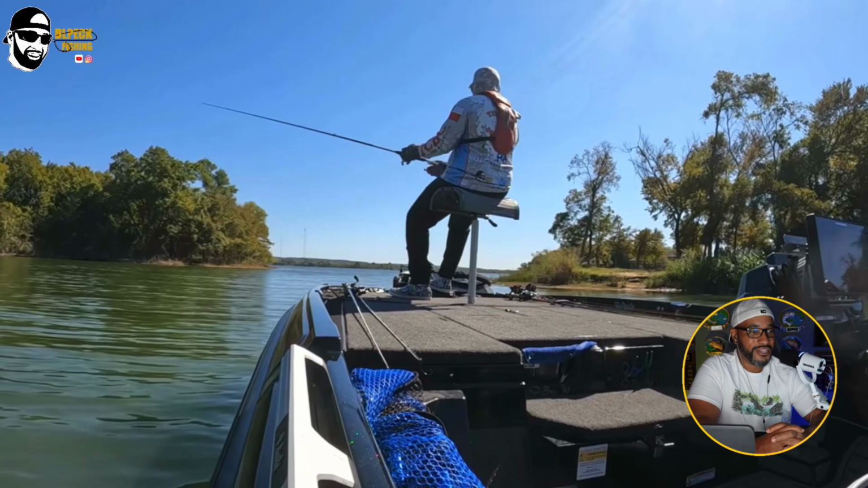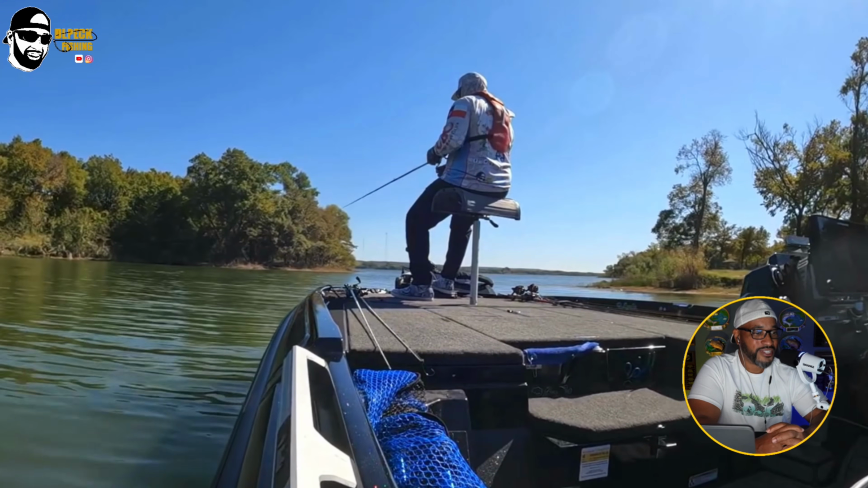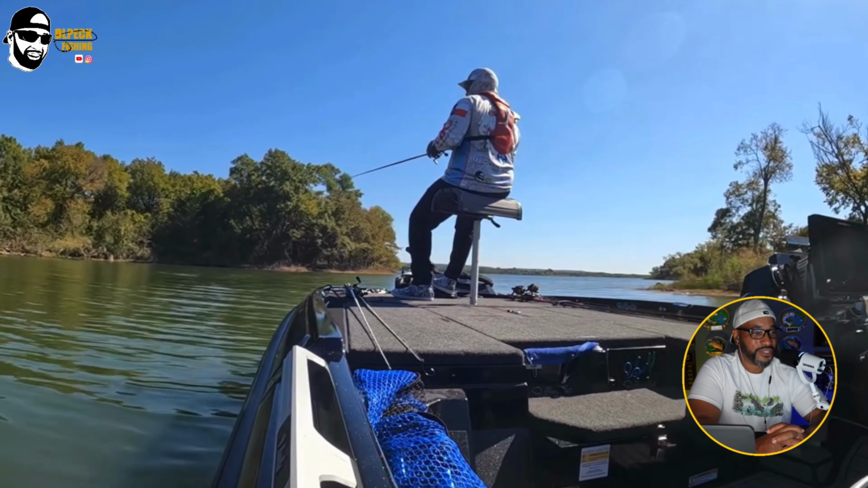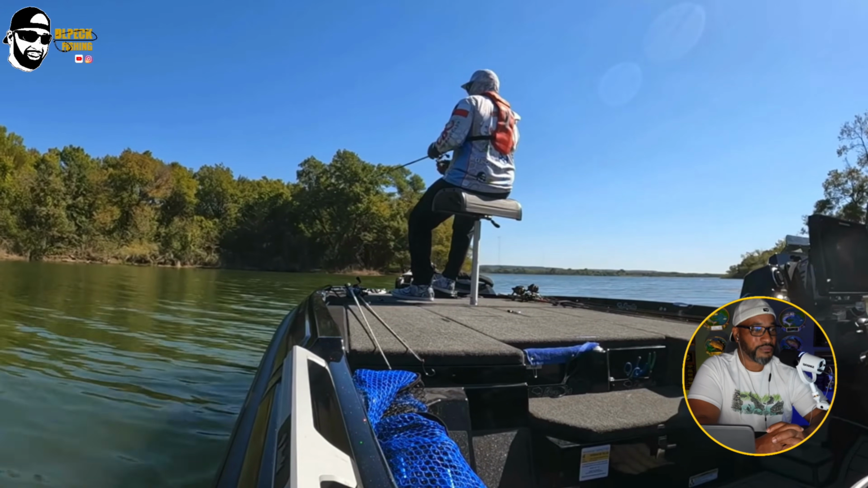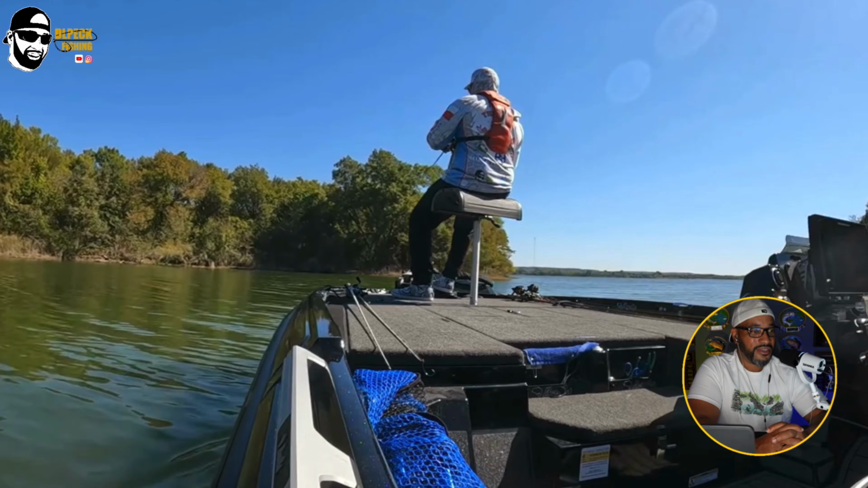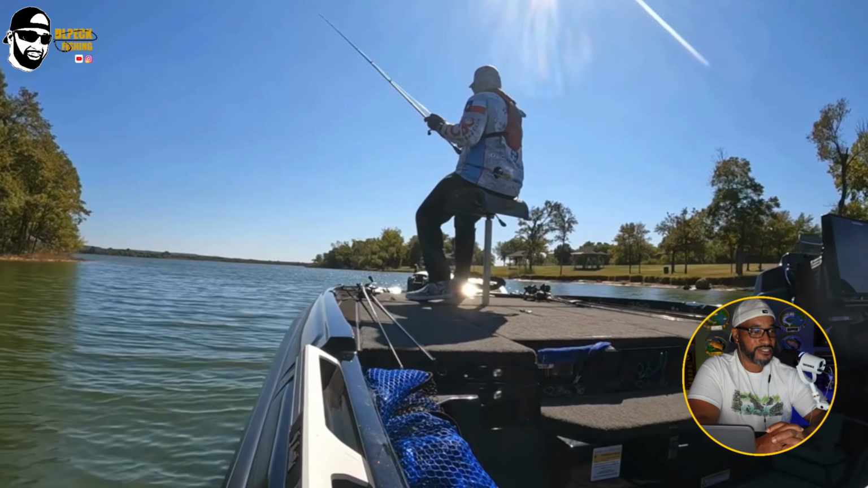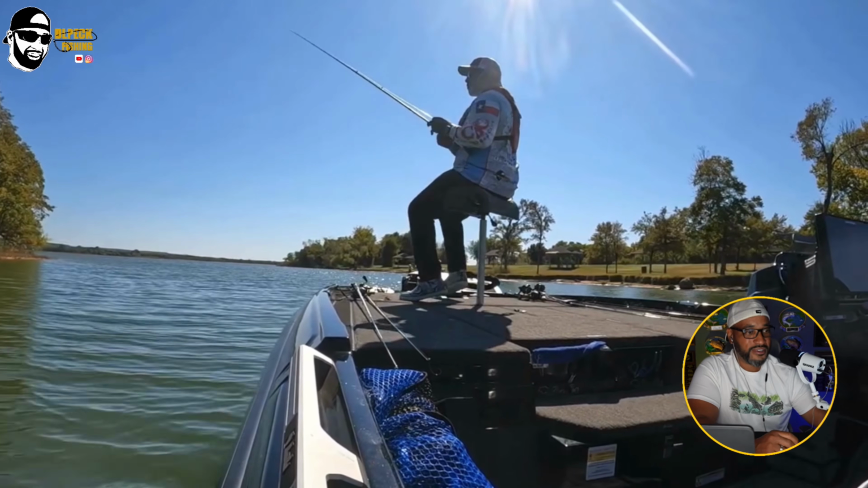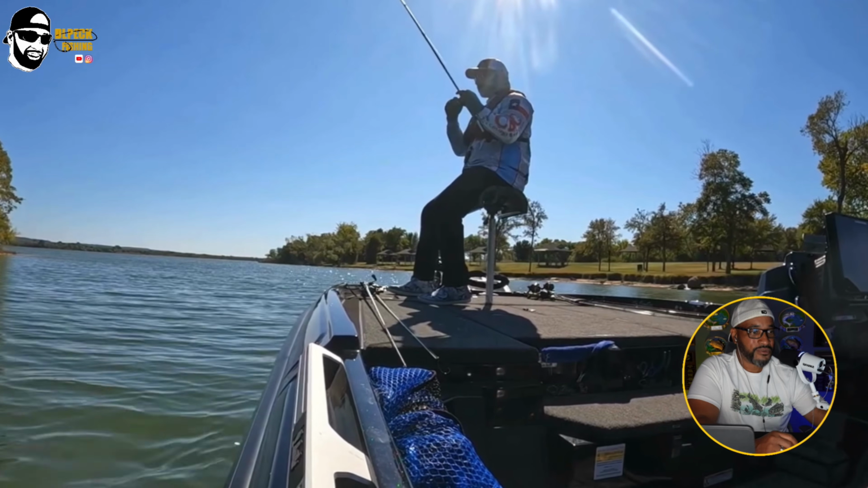I'm just fishing. I think check-in was at 3:00. I think around this time is roughly 2:30, and the tournament was just a wash for me at this point. I think I catch my last fish here. Still have that Carolina rig tied on.